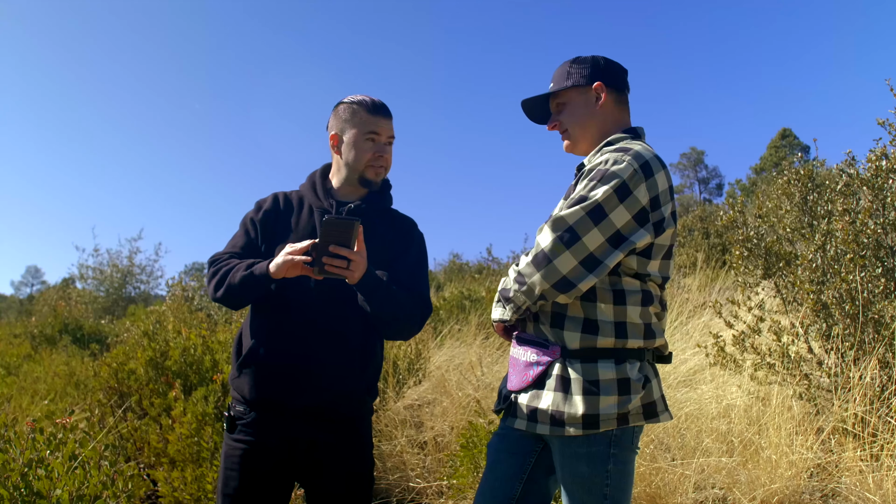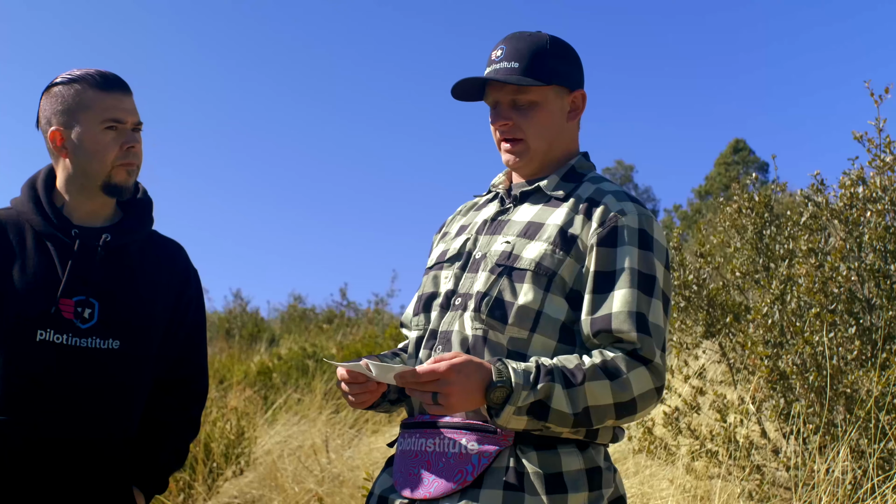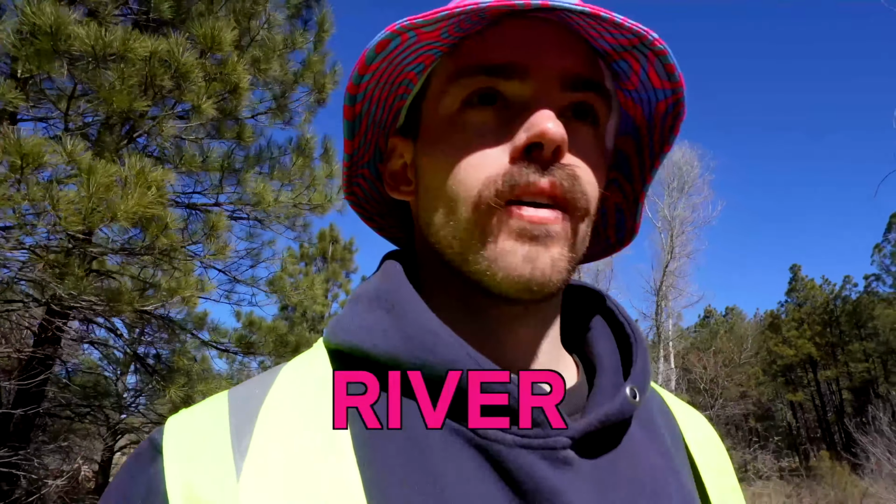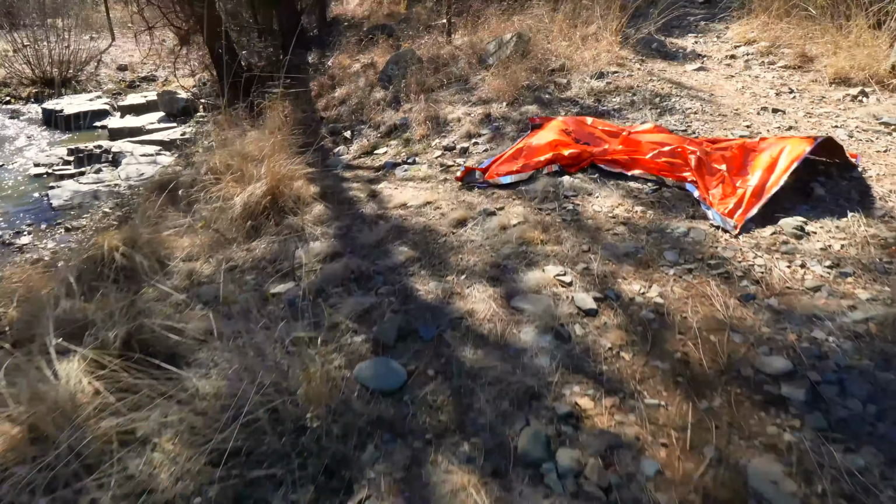Time begins now. Round 3, time to answer the long question of where's Wally, the British twin to the American Waldo. Wally left the parking lot on foot, heading south for the river. He was carrying an orange emergency blanket, which he left somewhere along the way. He's somewhere near the river. Can you find him? All right, I'm going that way.